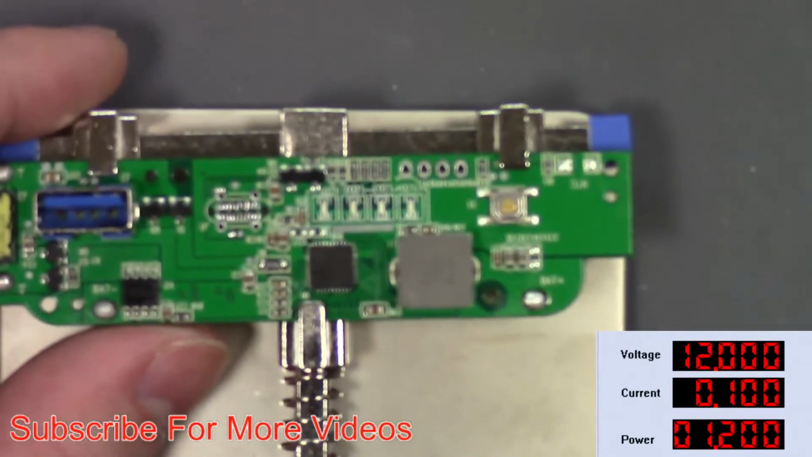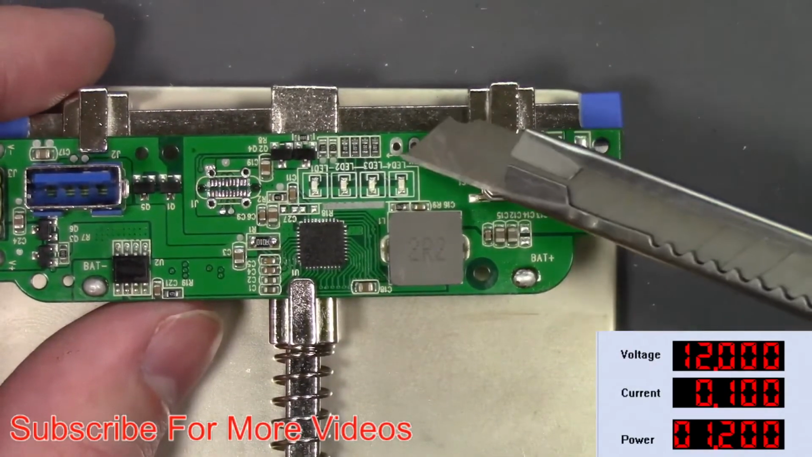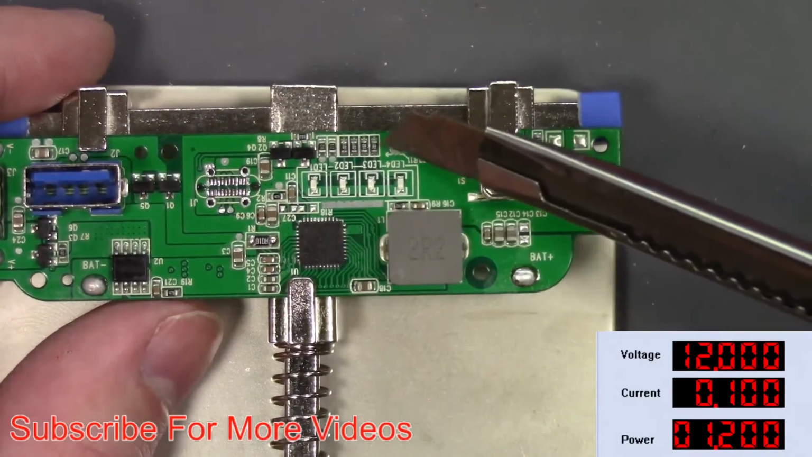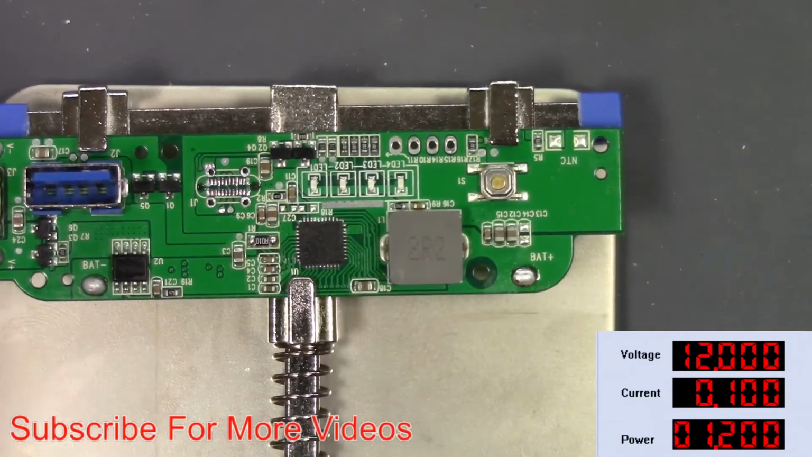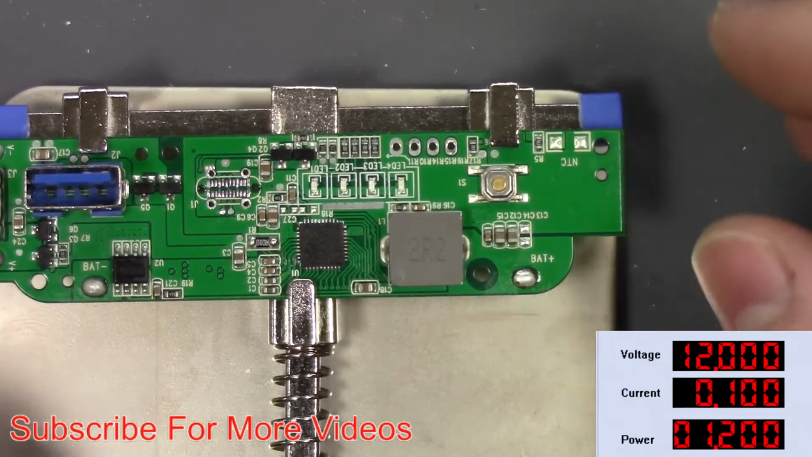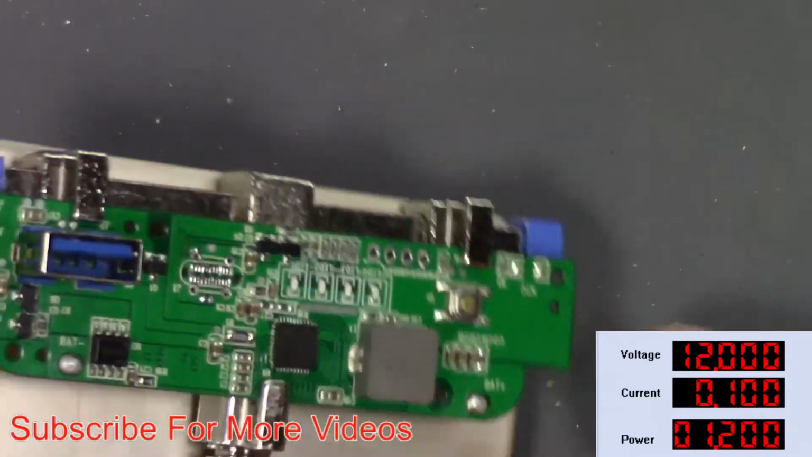Nope, it gets blurry. There you go. These tiny little resistors right here, I know these are 0402. I'm not sure if these resistors are 0402. But there's different sizes. There's 0805, 1206, and then 06 something, 0603 or 0605. I'm not sure the exact number on it.